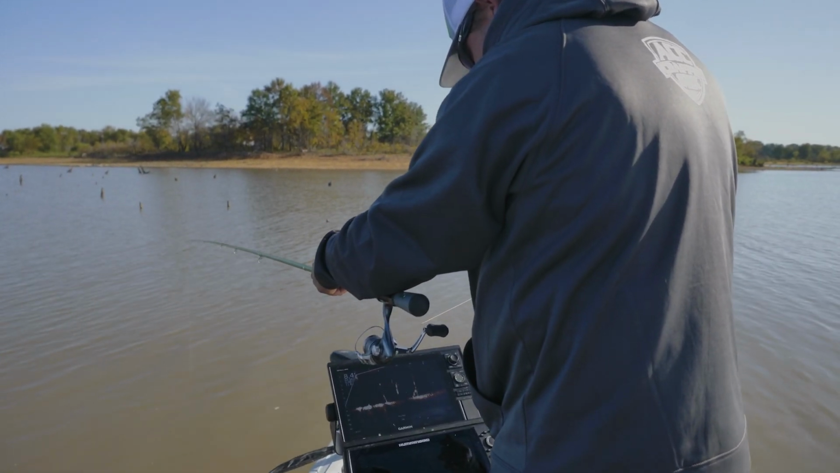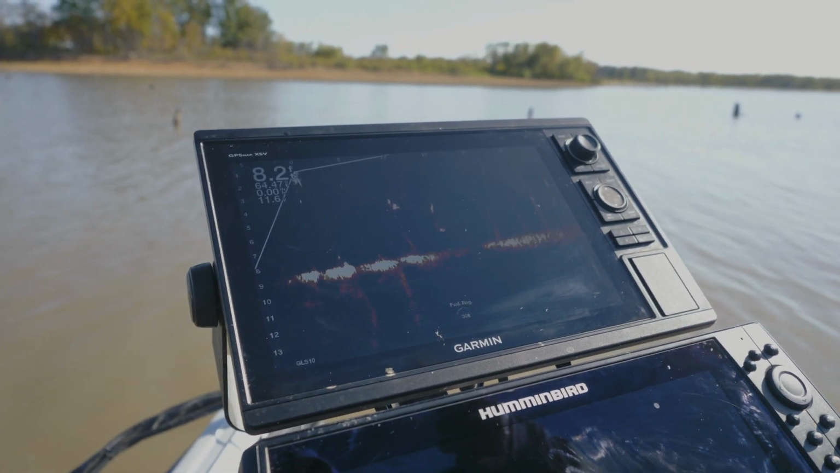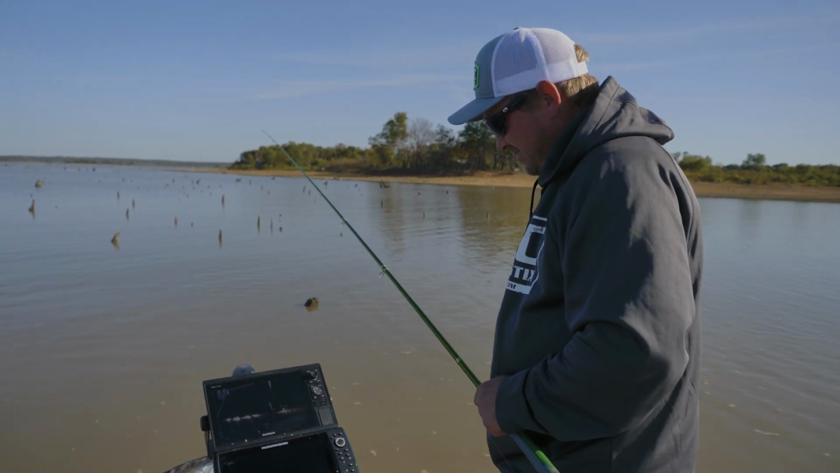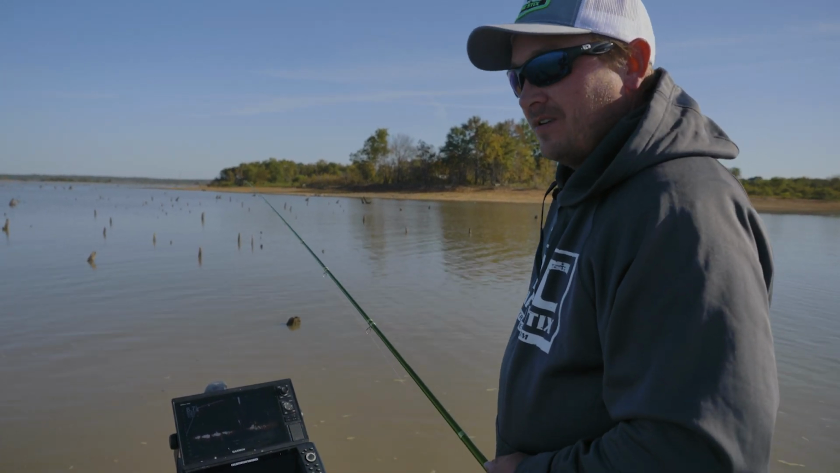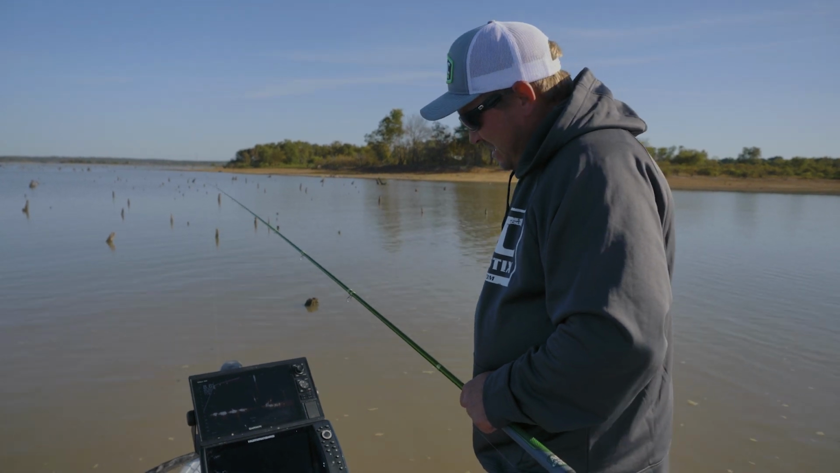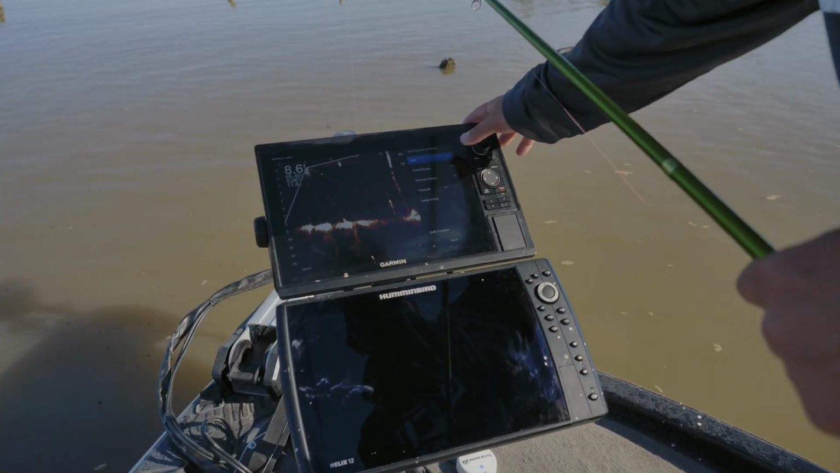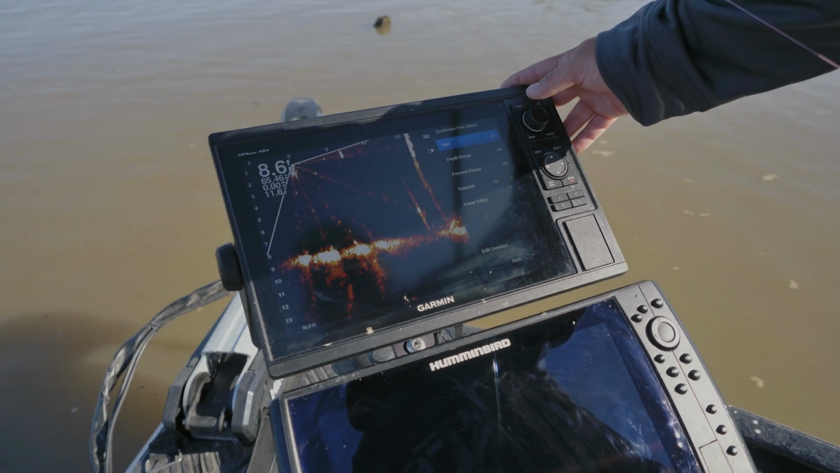All right, we're going to go over a little live scope setting, how I run mine. It kind of varies on the sunlight and what you run it on, the TVG and noise rejection, the depth of water that you're fishing. You might have to turn it up. I usually run mine, go to menu. I run my gain, depends, 56 to 70 maybe at the most.